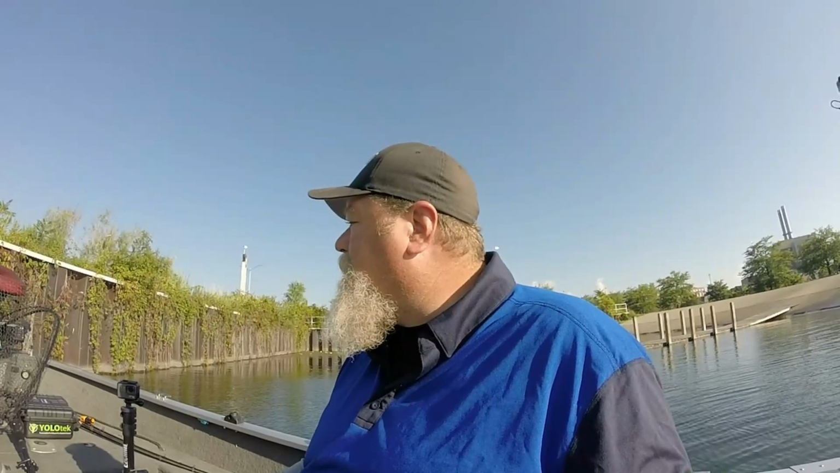Now, I am a pretty big fan of Humminbird. I've been running Humminbirds for years. The Helix 7 just happens to be an entry-level Humminbird. So I decided this year to upgrade my electronics. I couldn't beat the deal I got on a Lowrance Elite Ti.